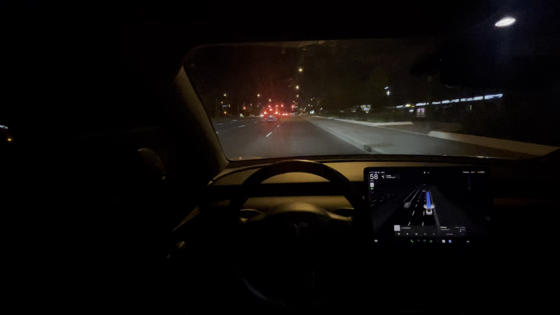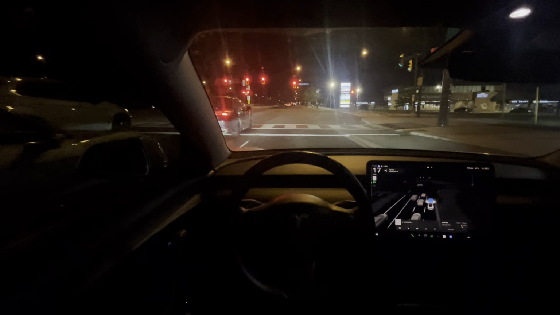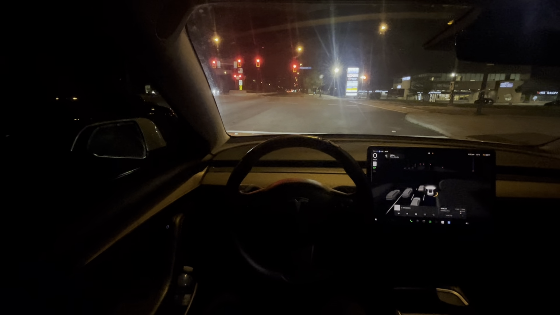We got another yellow. So now the car recognizes it, starts to slow down just a little bit, slowing down a lot now. And it's very smooth. It's very smooth. It stops just before the crosswalk.